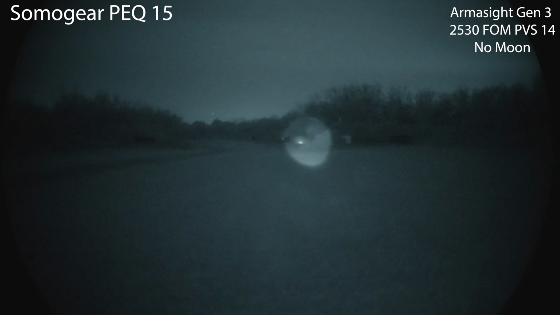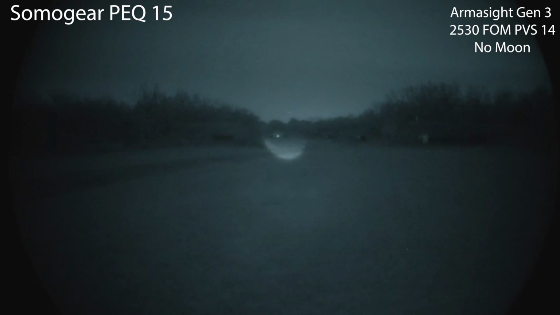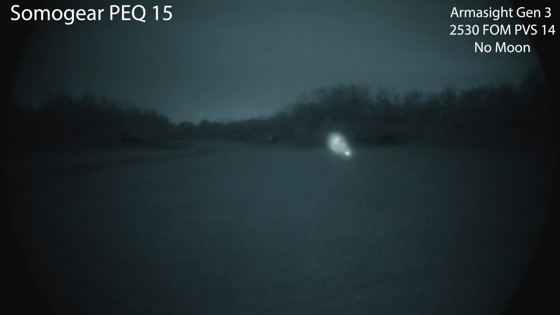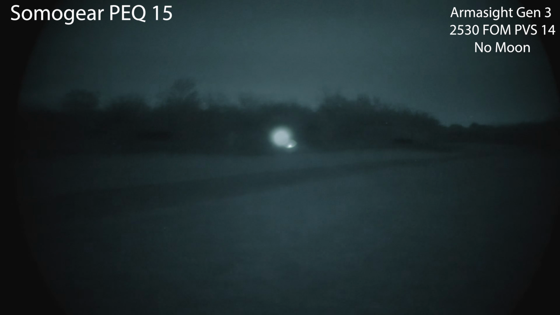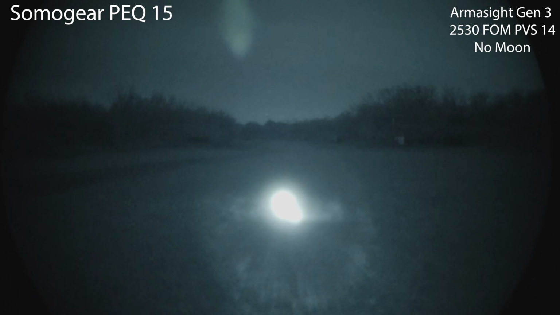There's 100 yard to 300, 400, 500, kind of dropping off. Let's go ahead and tighten that illuminator. I'm not going to take the time to align the laser, so just going to keep it moving here on low. I can make out the 500 yard target. At 50 yards, definitely overpowering. All right, let's crank her up to dual high.